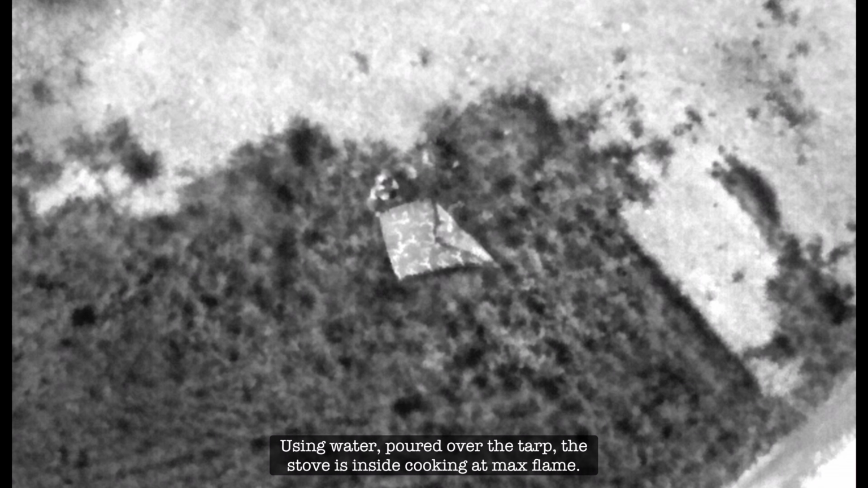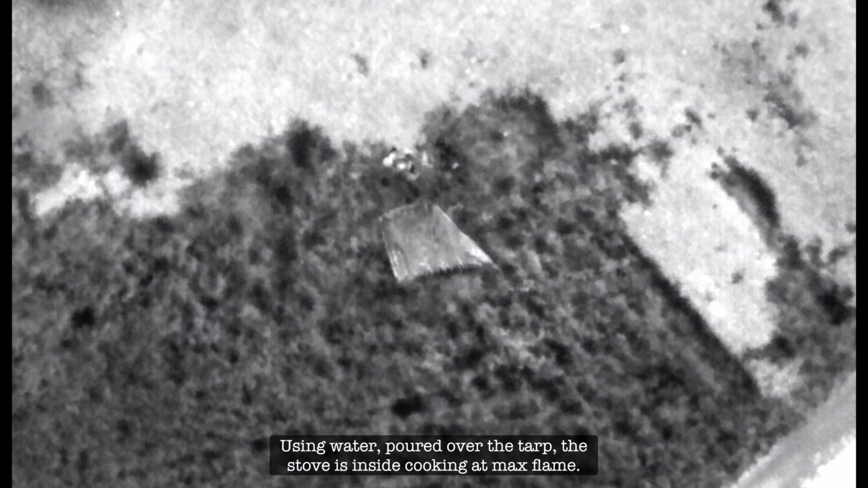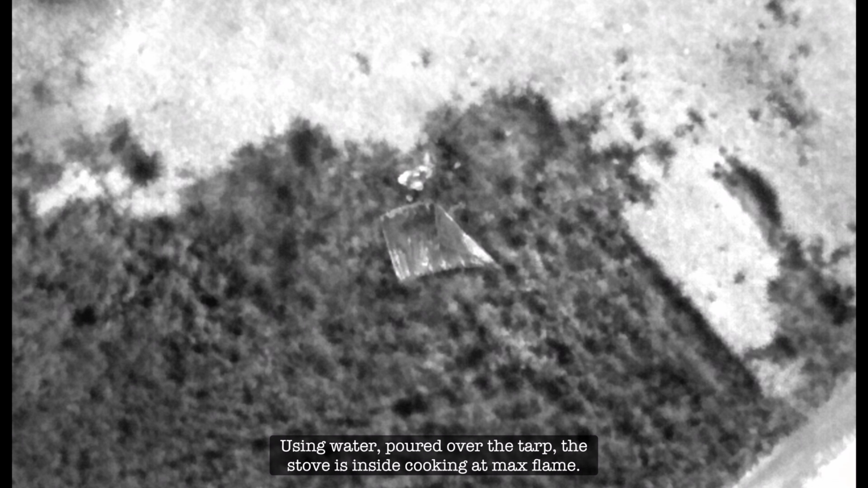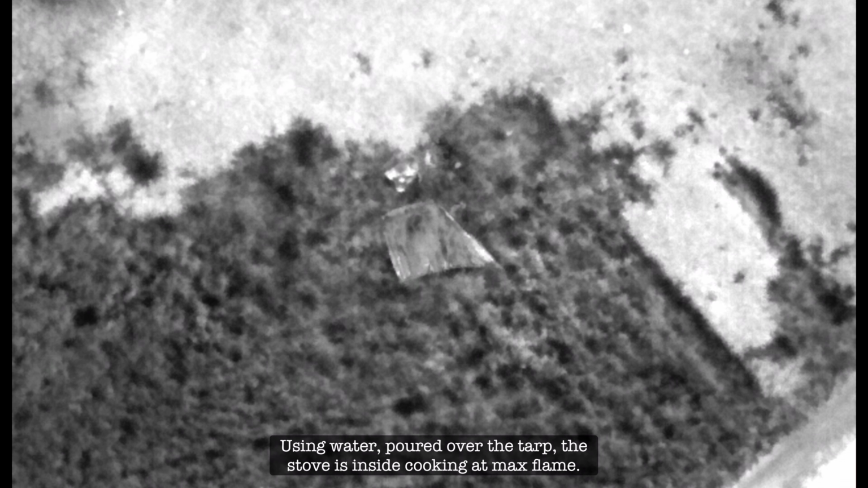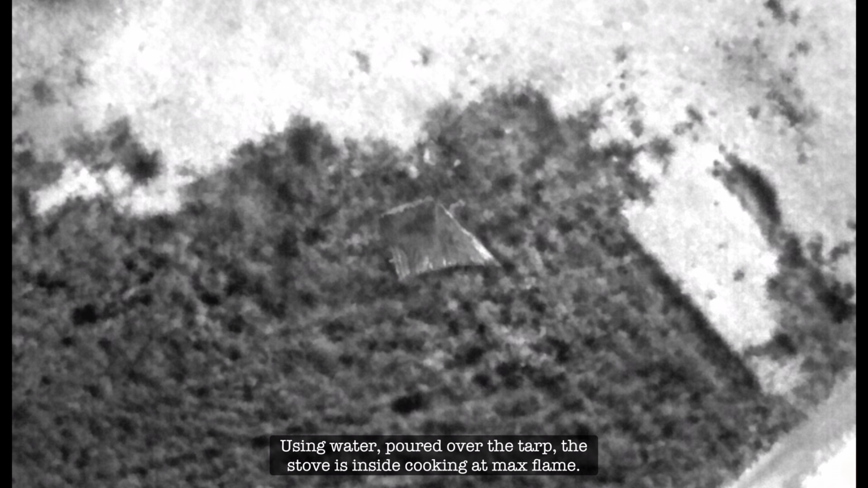Alright guys, so now what we're going to do is I'm going to get water, and now I'm going to pour that over the tarp and watch what happens. That water is going to cool that tarp to the ambient environment. This combined with overhead cover is honestly a foolproof way to sleep safely and cook in a shelter. It's going to require maintenance, but rather than being an obvious area of heat, you see me go into the shelter now, and that's pretty incredible.